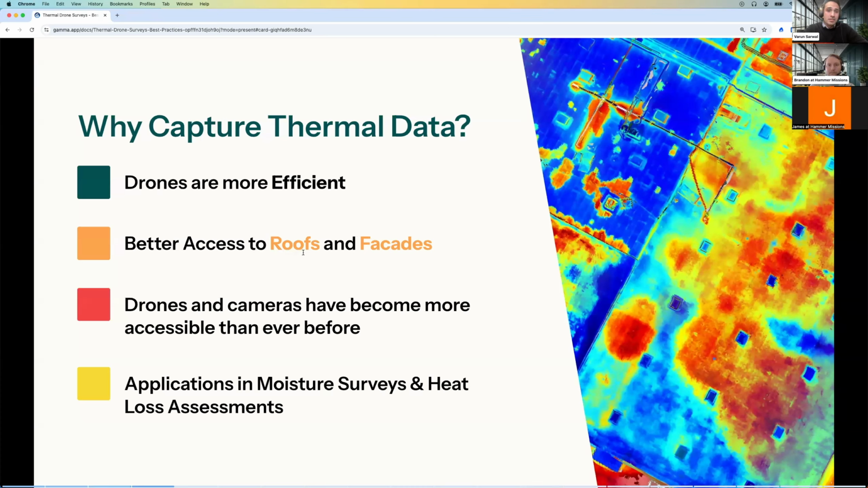Sometimes you've got pitched roofs that you can't really get on top of. Other times you've got really expensive access methods like scaffolds and swing stages that aren't viable. And so better access is another big area of focus for drones.